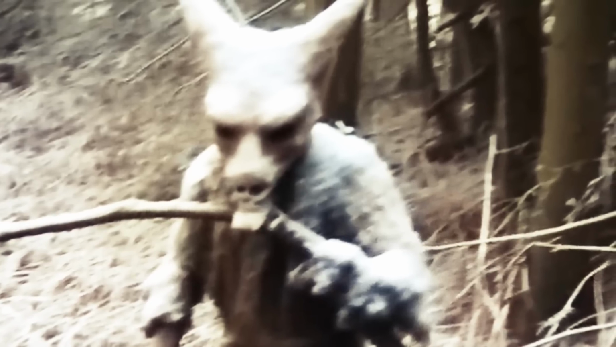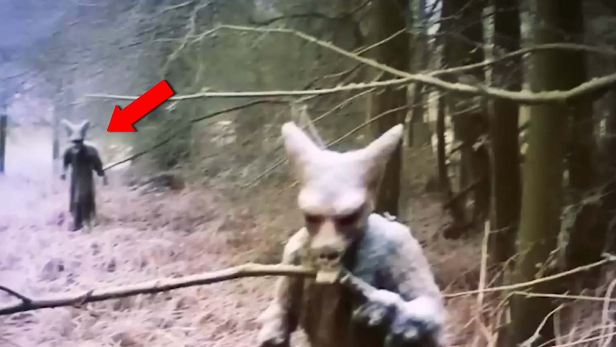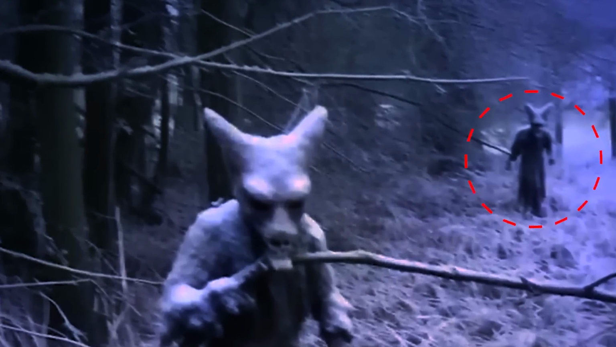Humanoid creatures encounter. Get ready for a Trailcam capture that will leave you speechless. Imagine encountering creatures that resemble rabbits, but with human-like bodies and clothes that suggest they're adapted to a cold region. The twist? One of them appears to have a makeshift prosthetic arm made of wood or branches.